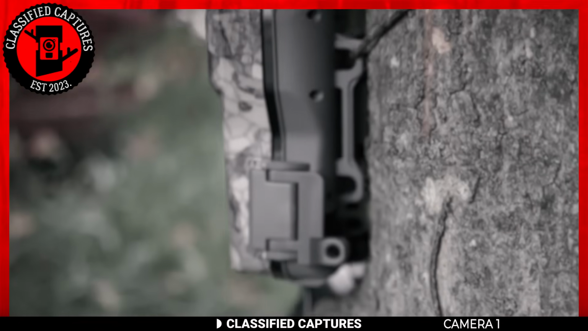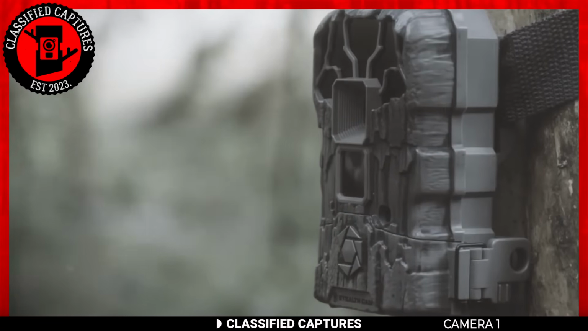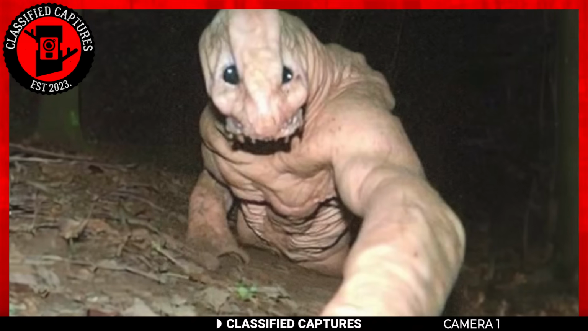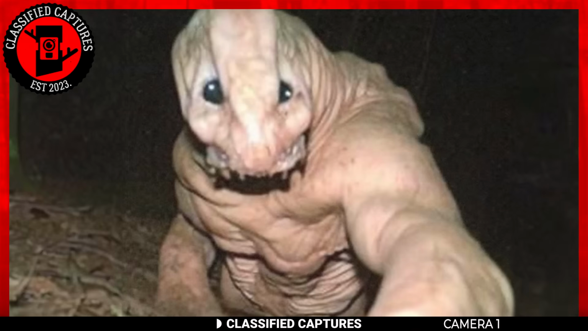We kick off today's episode with a Trailcam capture that is mysterious and unusual. Feast your eyes on these snapshots that were all captured thanks to a trusty motion detection Trailcam.